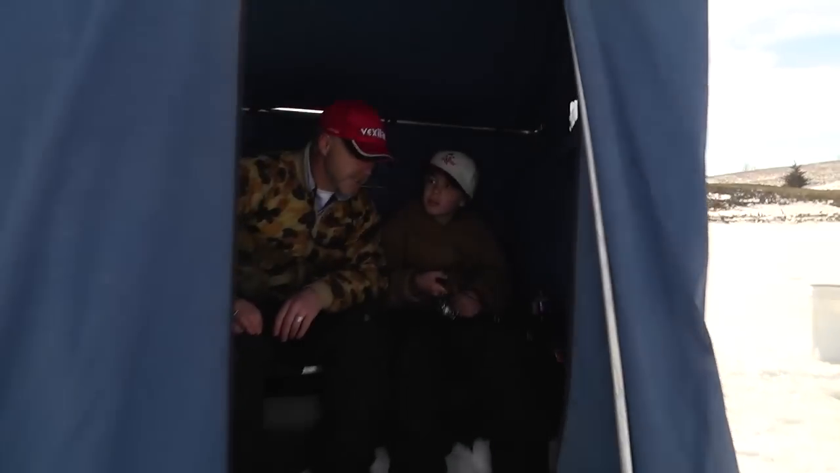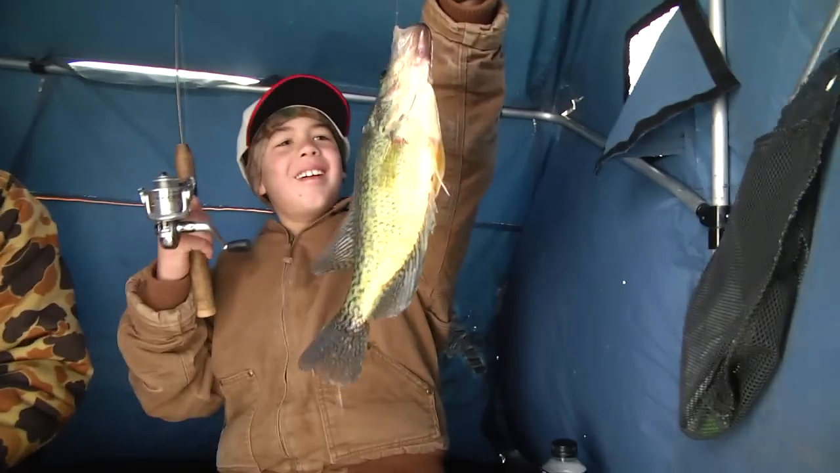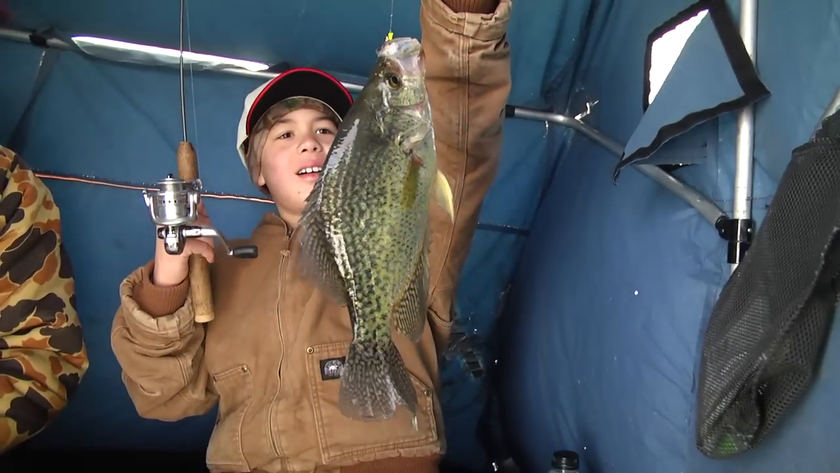Look at Jaden. Jaden's got one biting. There it is. Okay, set the hook, bud. Oh, there it is. Oh, look at the crappies that we're pulling out here. Wow. Pull that up. Amazing. That is farm pond fishing at its best, folks.